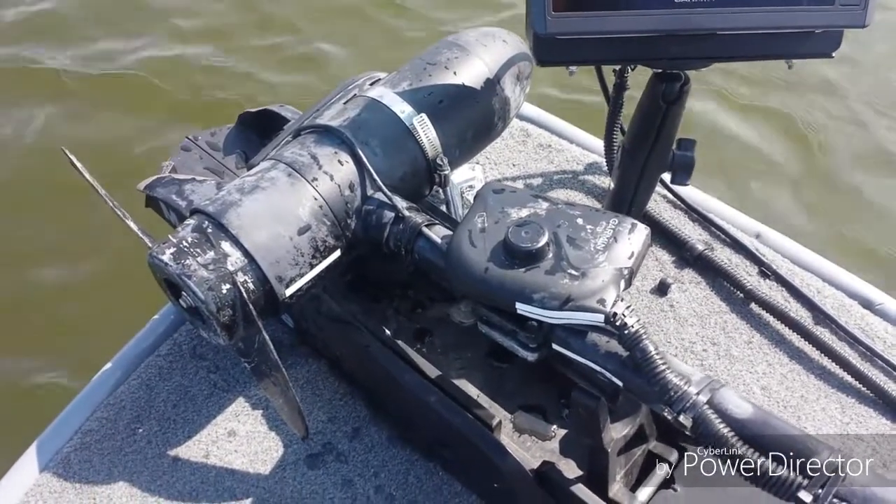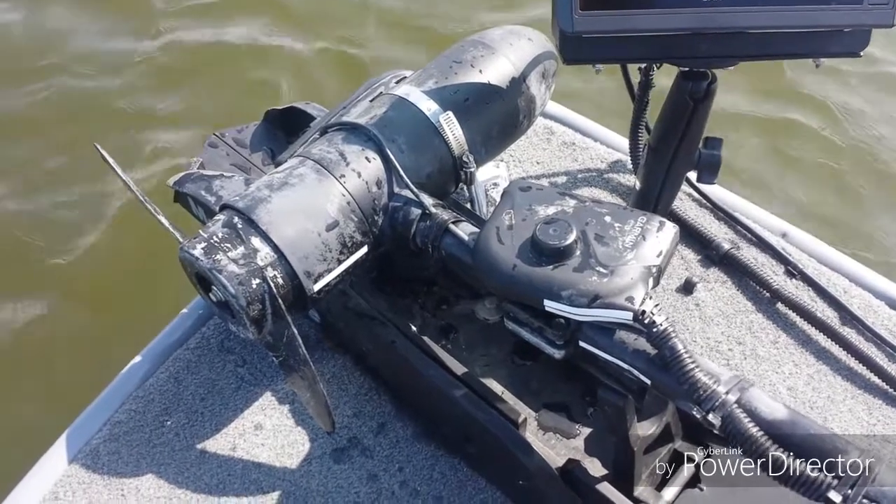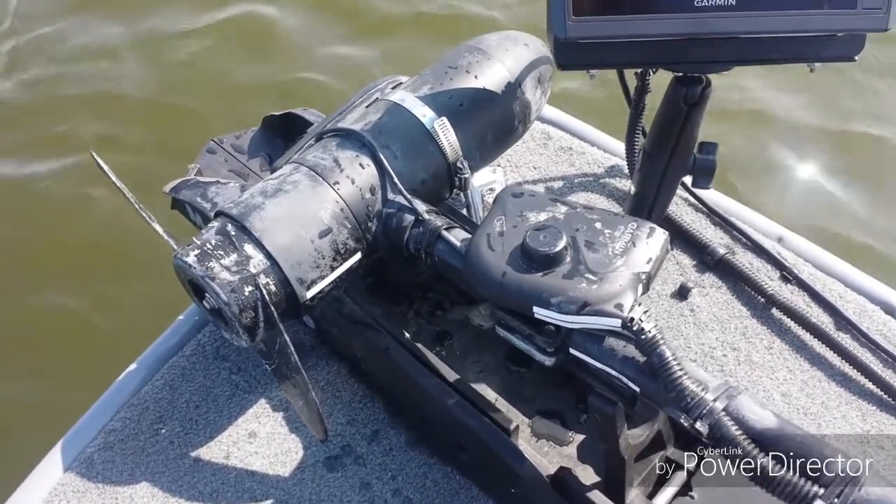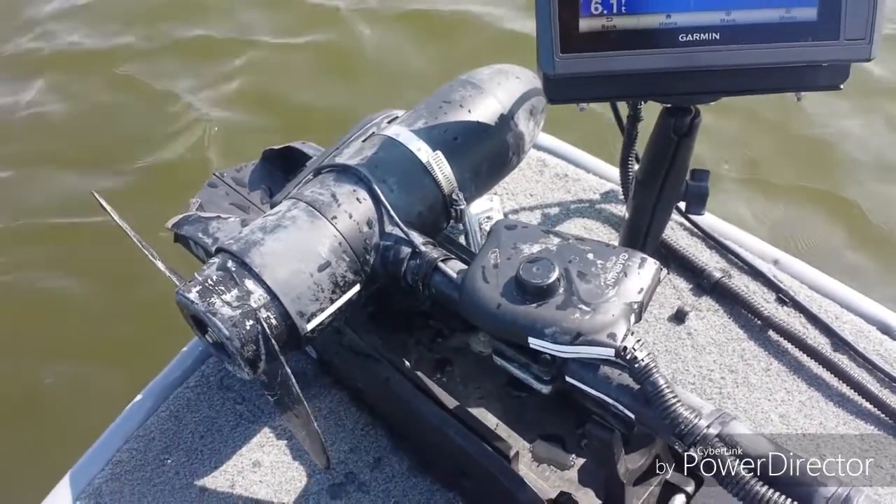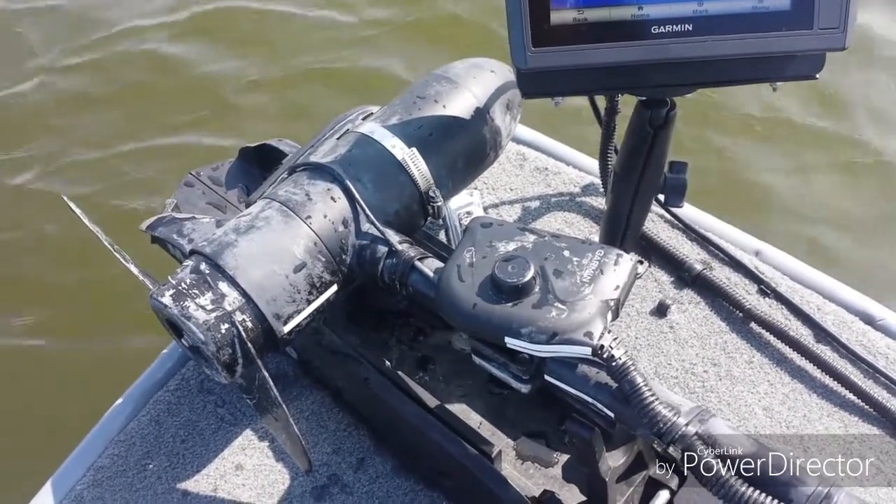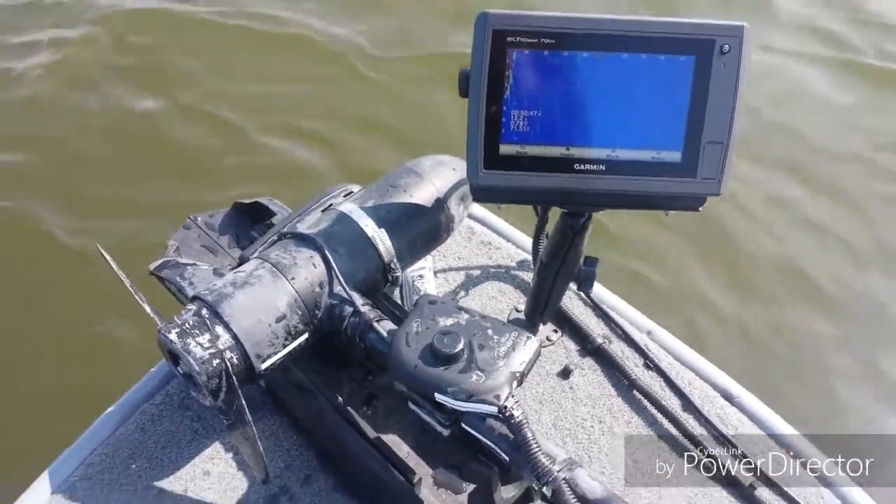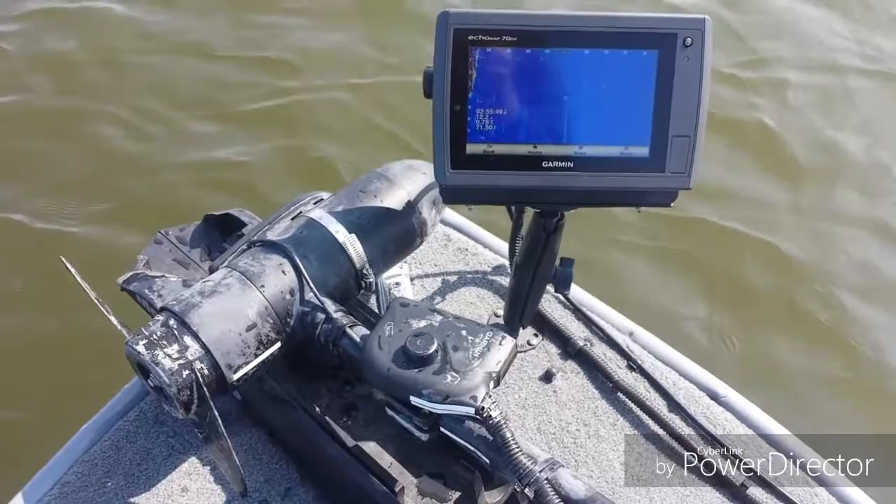I'm typically fishing in 20-25 feet, I'd say at the most, or less, so I don't need it angled too far down. I've got it at a very slight angle. I think it's a 15-degree setting, but just wanted to show that to you. And we're going to make a drift here, find an area. I want to show you something else about the Panoptix.